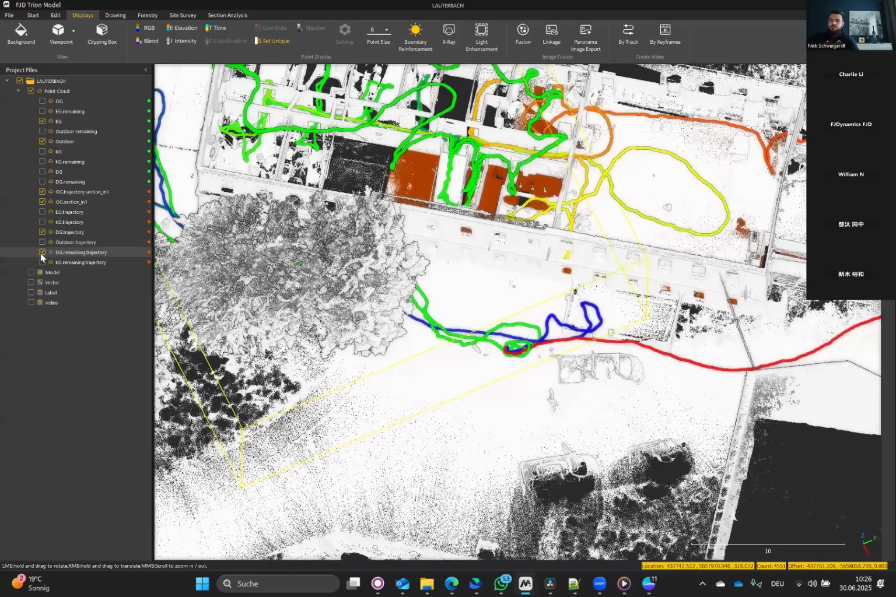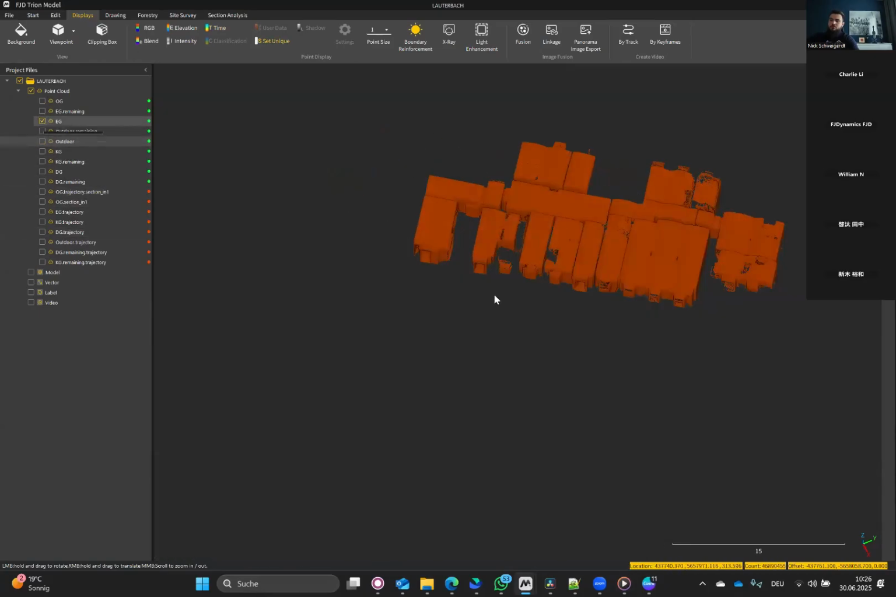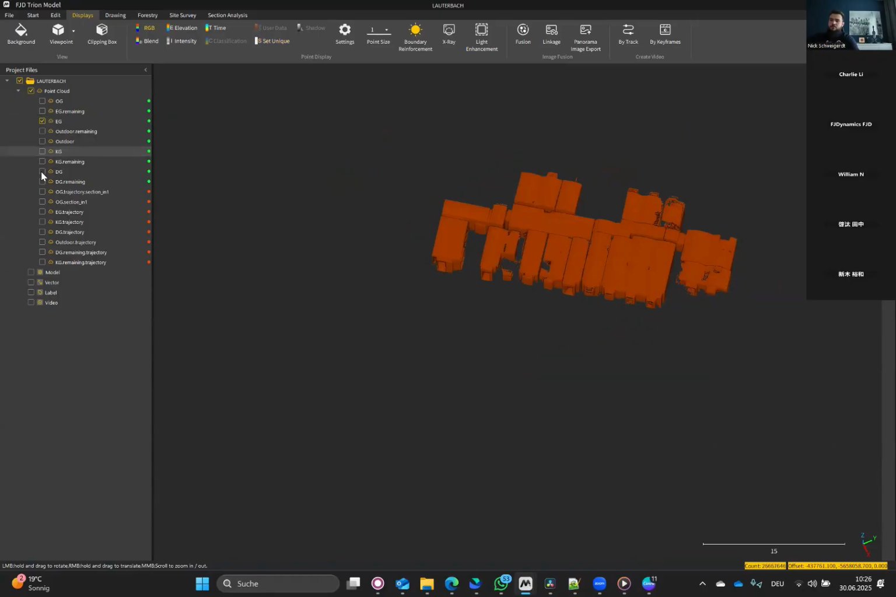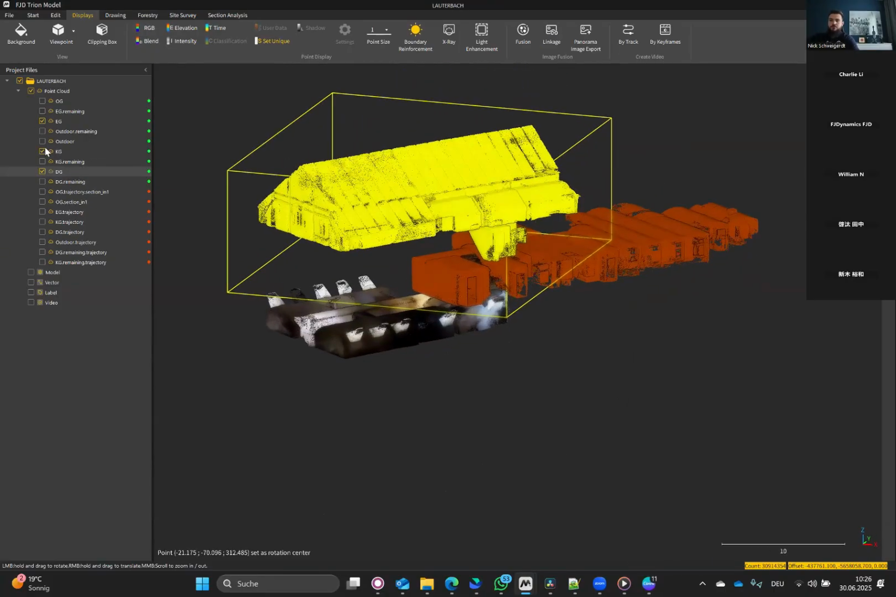And after we scanned everything, we download the data. We process it in Trion Model. And let me show every single floor here. Outdoor.